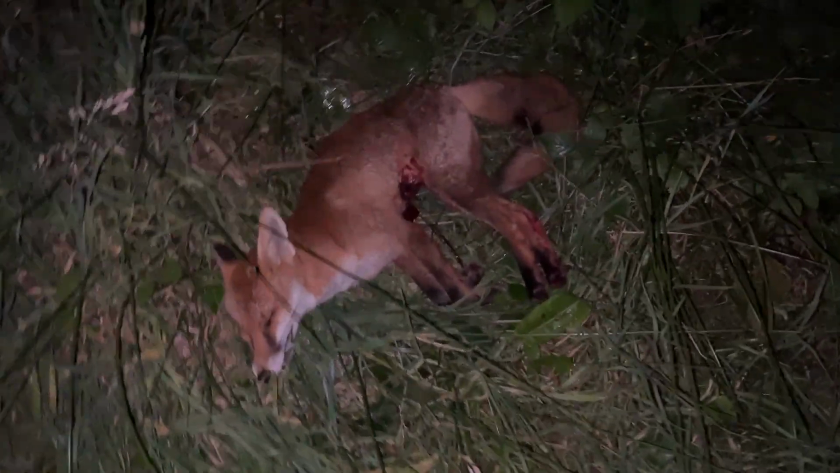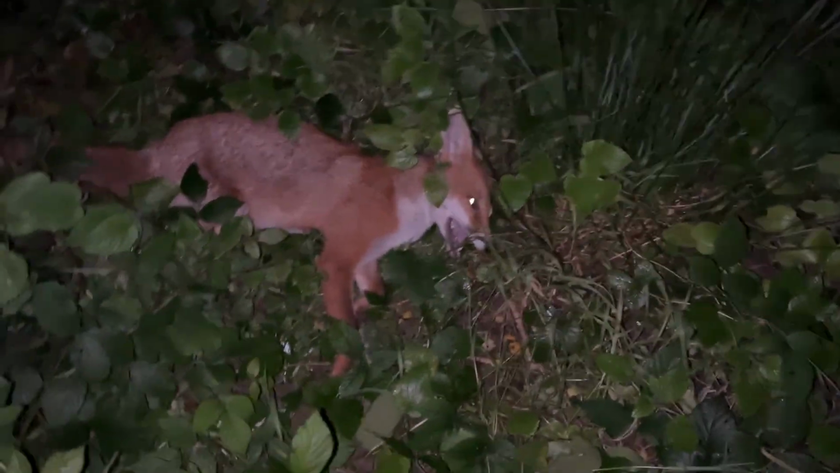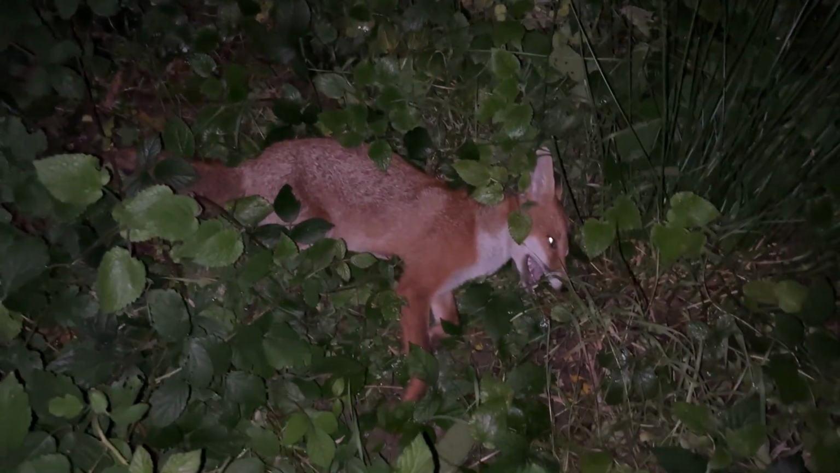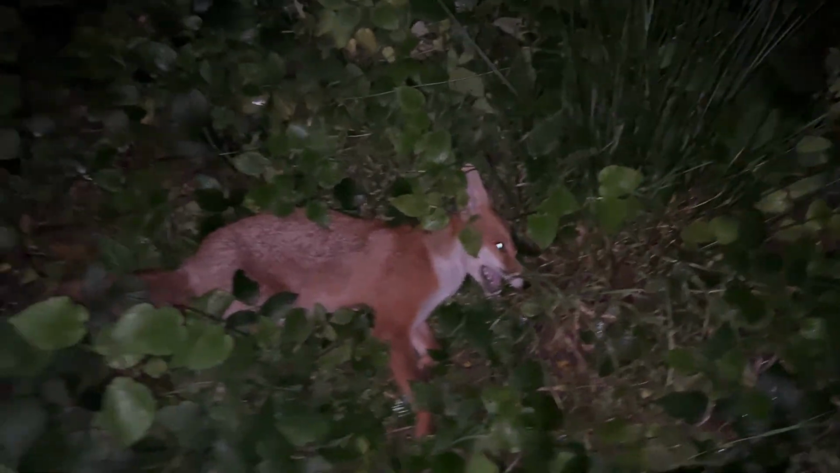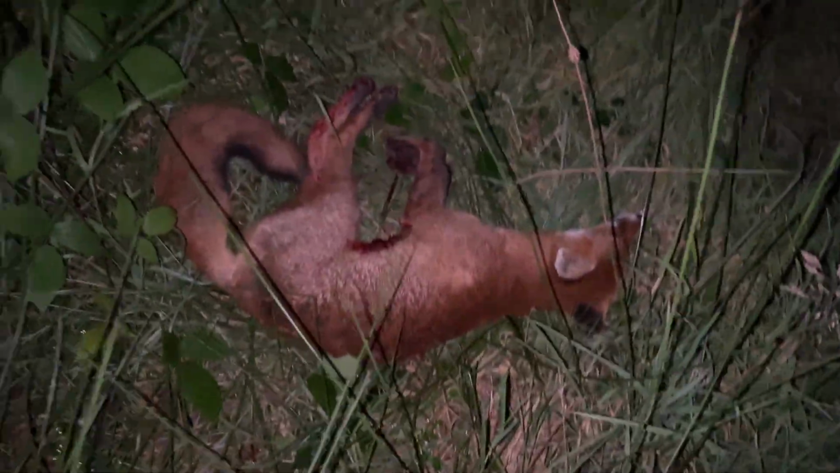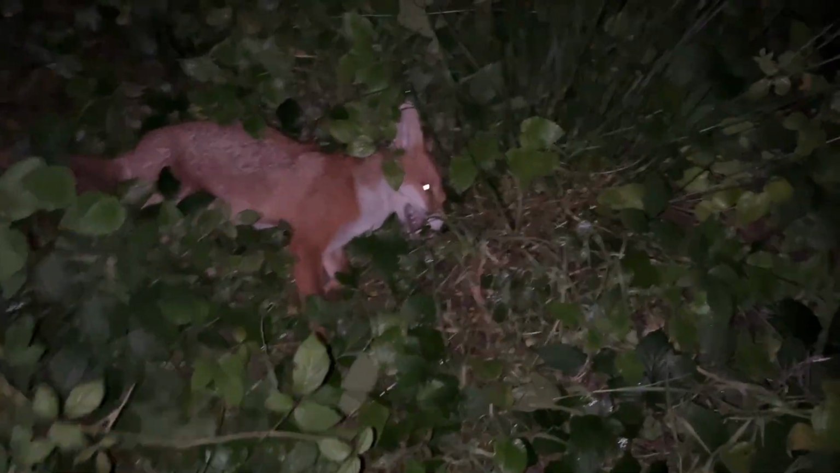Well, that was fox number one, and then shortly afterwards his mate came to have a little look and see what's going on. That was fox two. So they look like fairly young foxes, so they're this year's, I would imagine. That one looks quite young. Not sure about that one actually, though. I think this one's probably, oh yeah, no, they're probably both this year's. This one's just a little bit smaller.